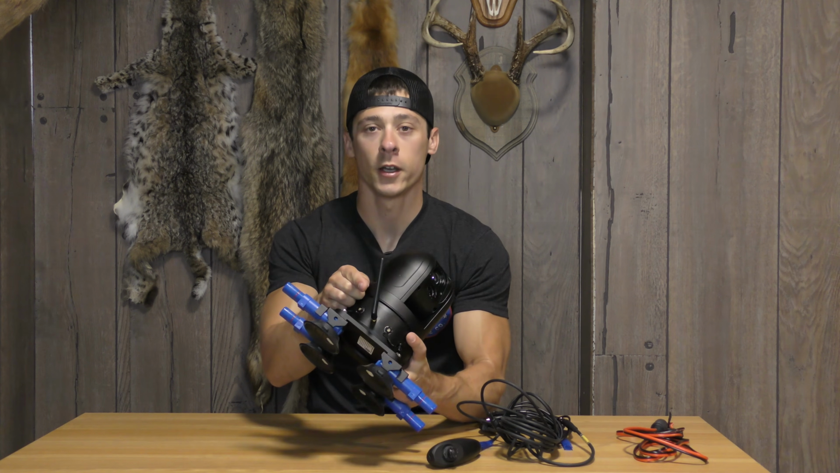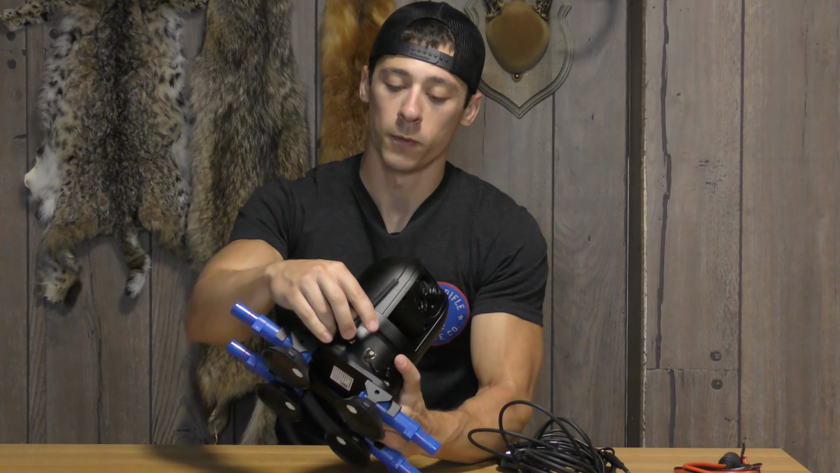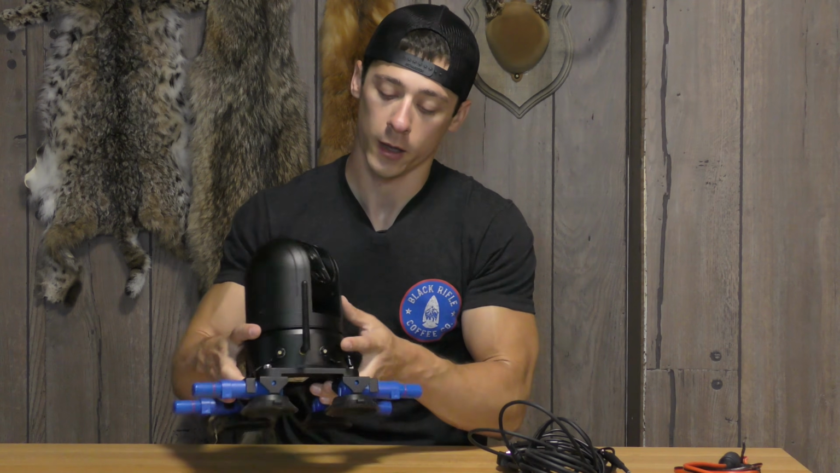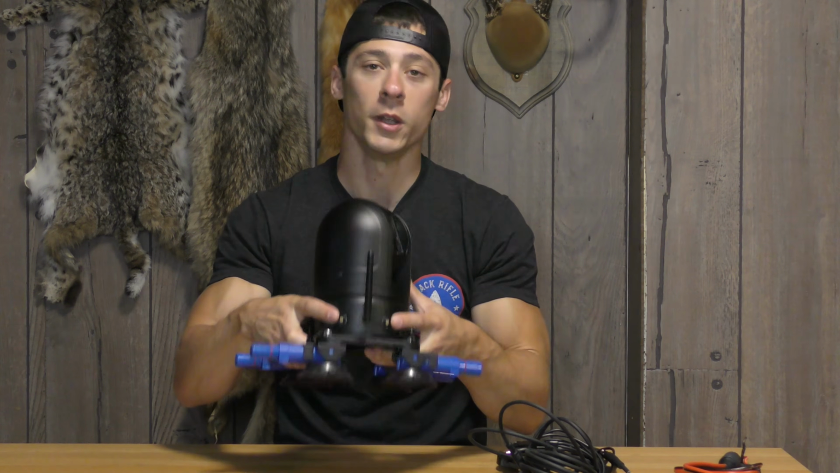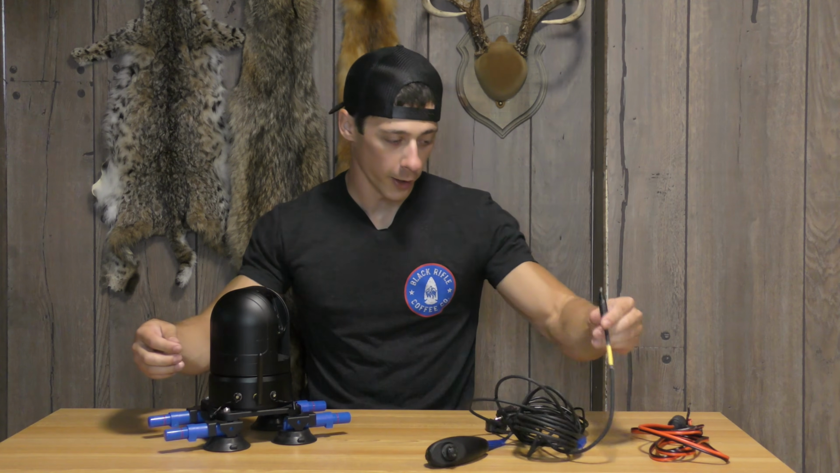You got your antenna for your wireless connection. It's got an elbow joint, and you can also finagle it around, turn it, twist it wherever you'd like to get it set up at. And you've got your 2 female connection points. You've got your wiring harness here.